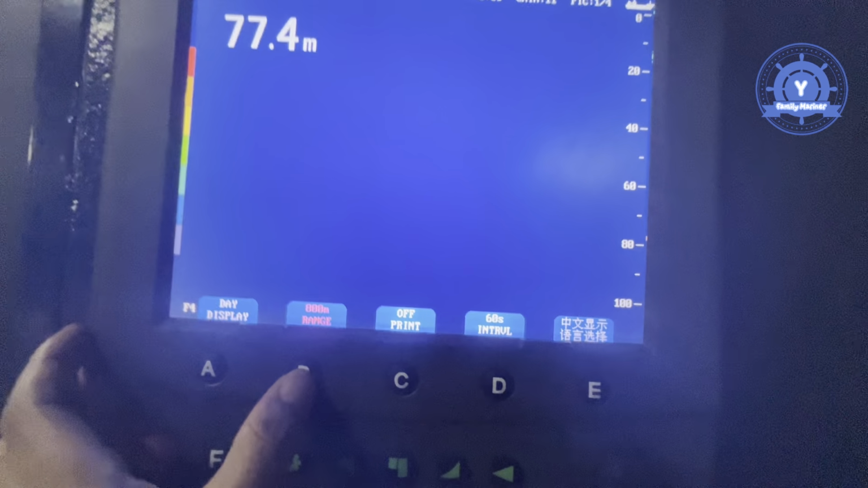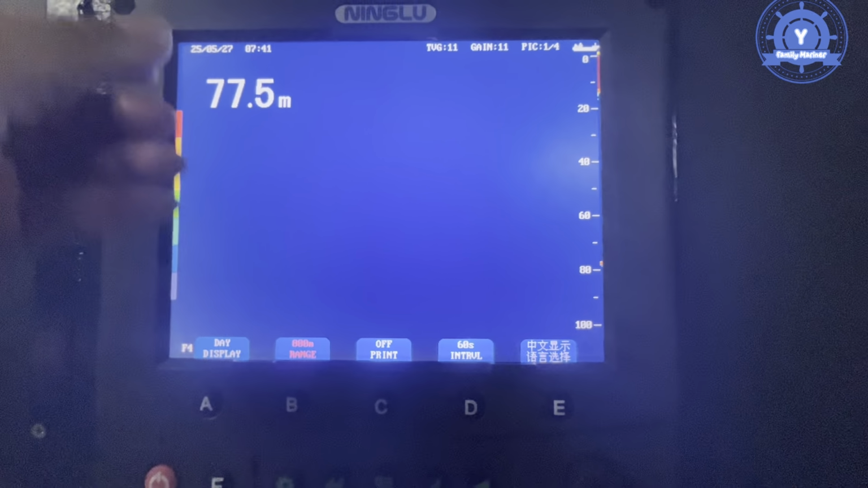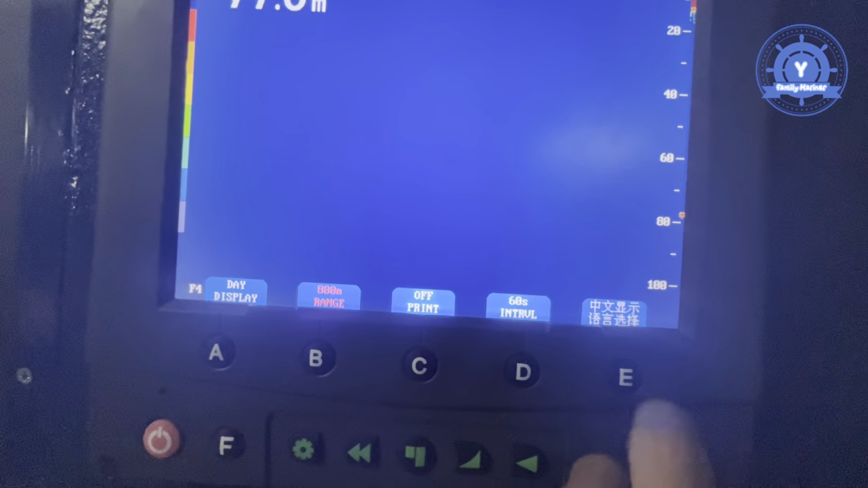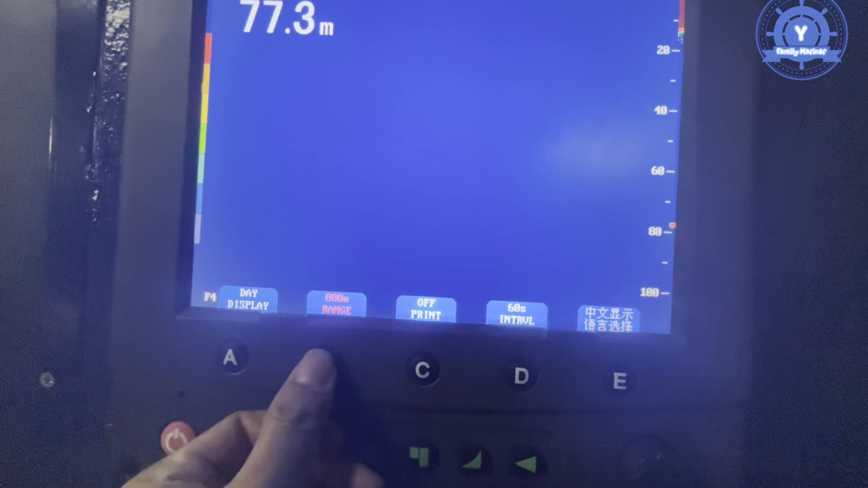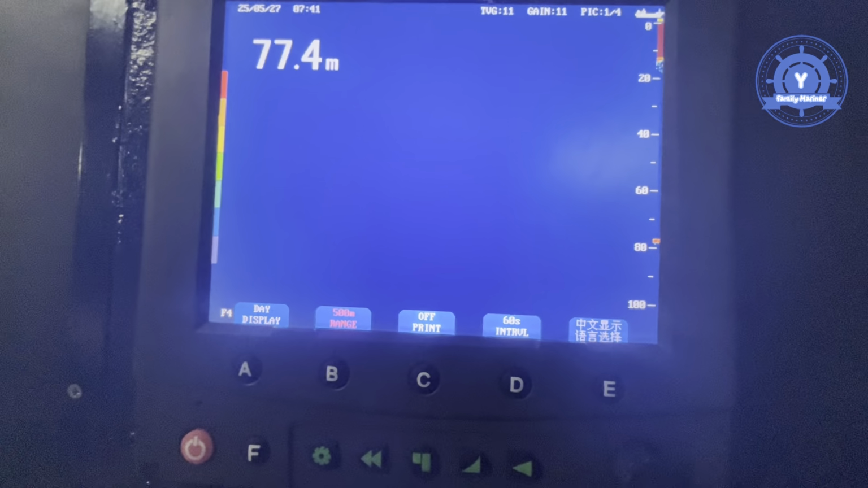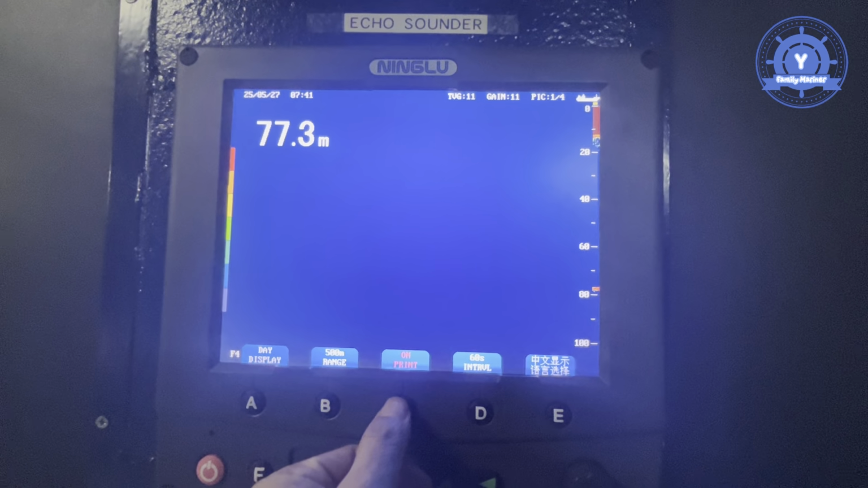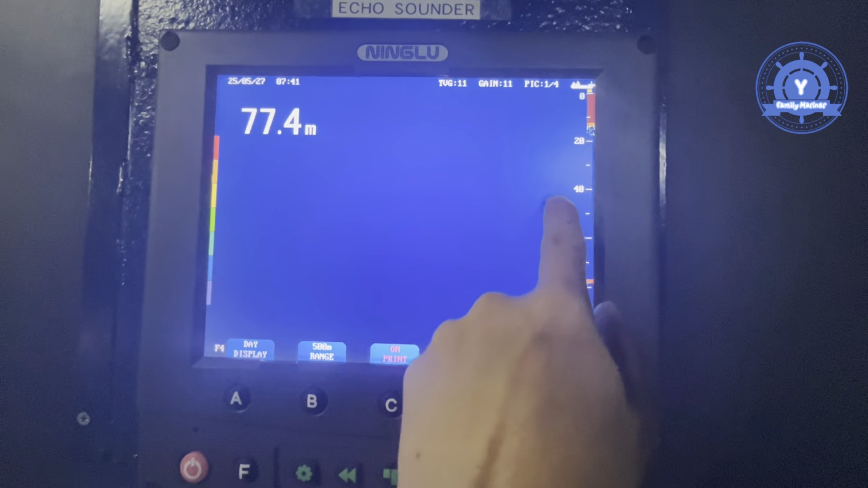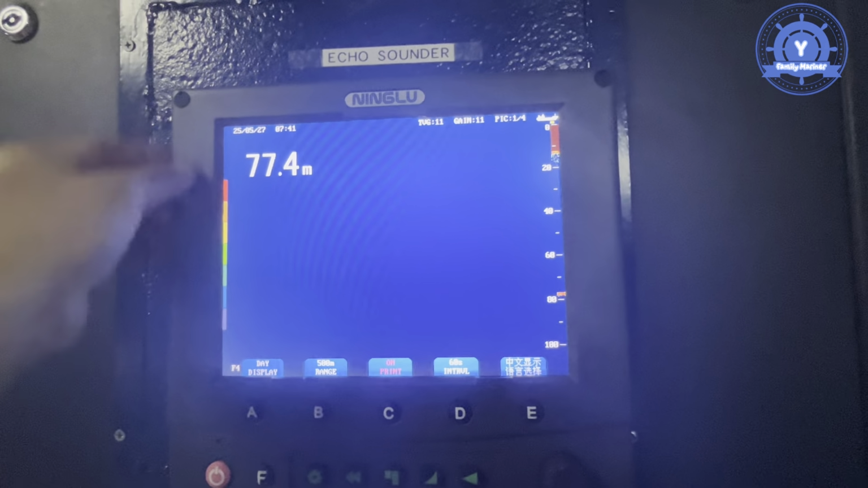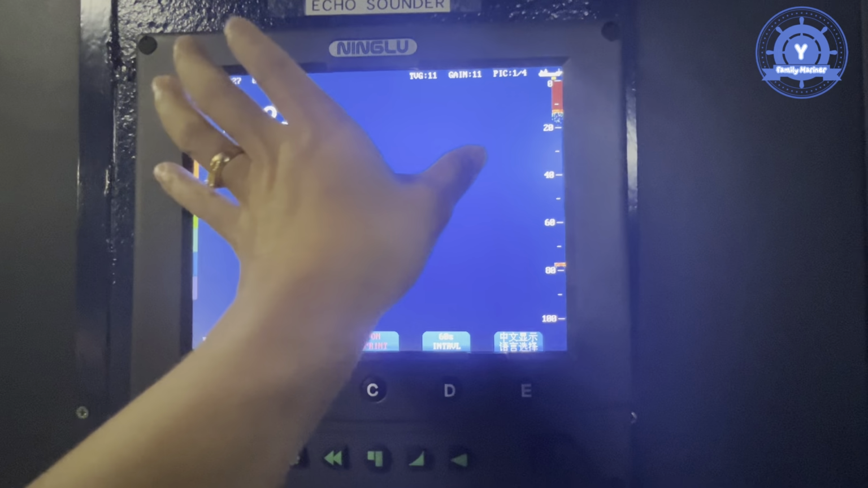Very easy. And range. This range, we can choose this for now. Our range is 800 meter. This echo sounder's maximum range is 800 meter. We can choose 500 meter or 800 meter. I choose 500 meter range. And then this one is for on-print. Now on-print is for the display that is now running. This echo sounder is not connected to the printer, so you can only see this for display.